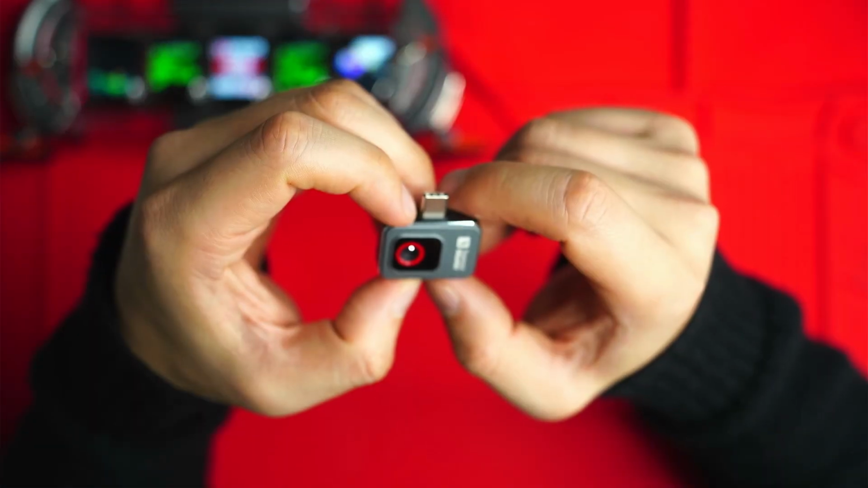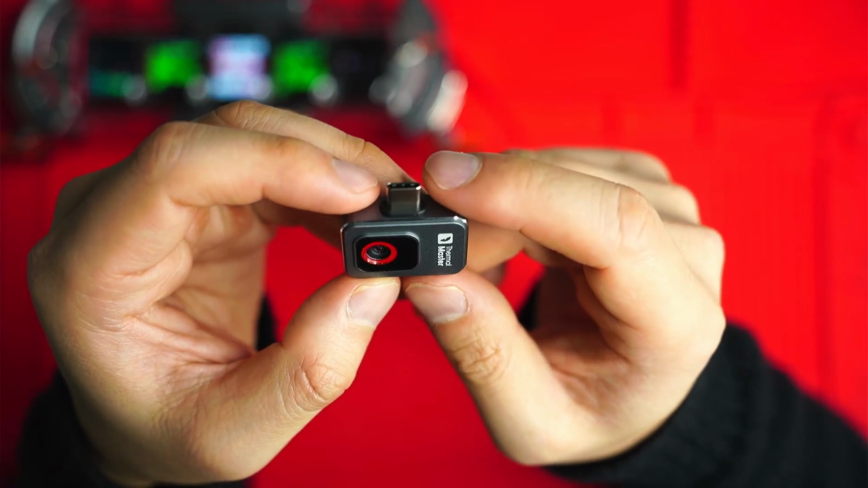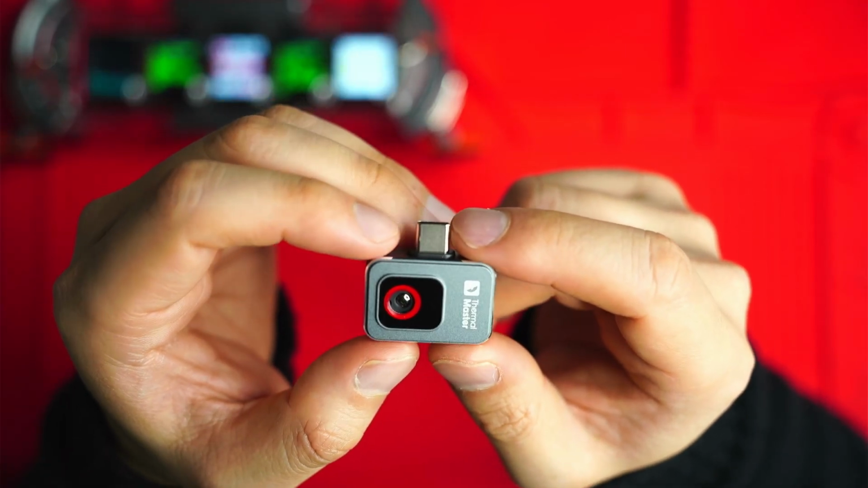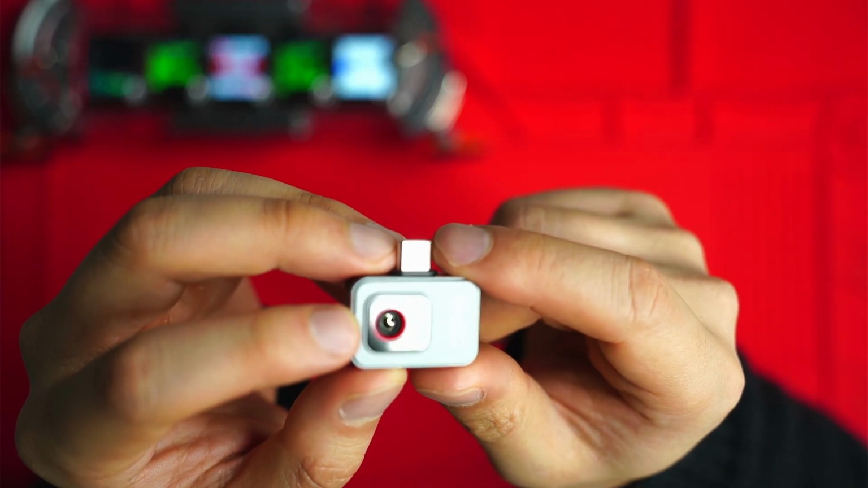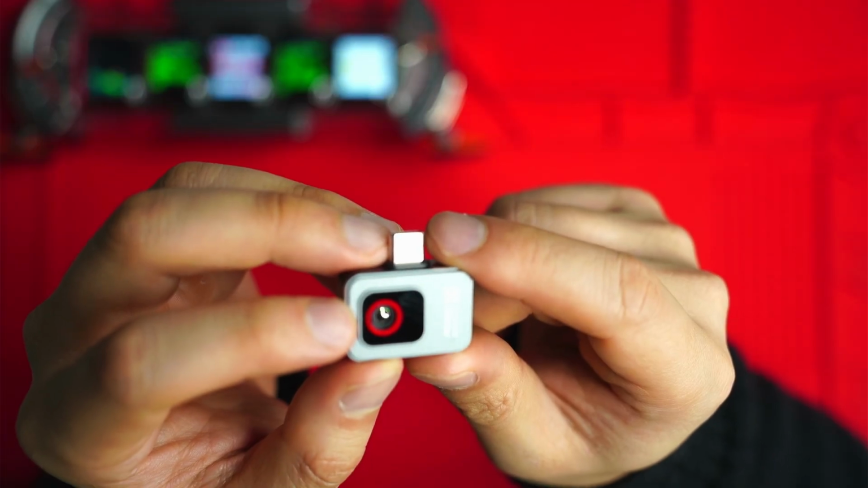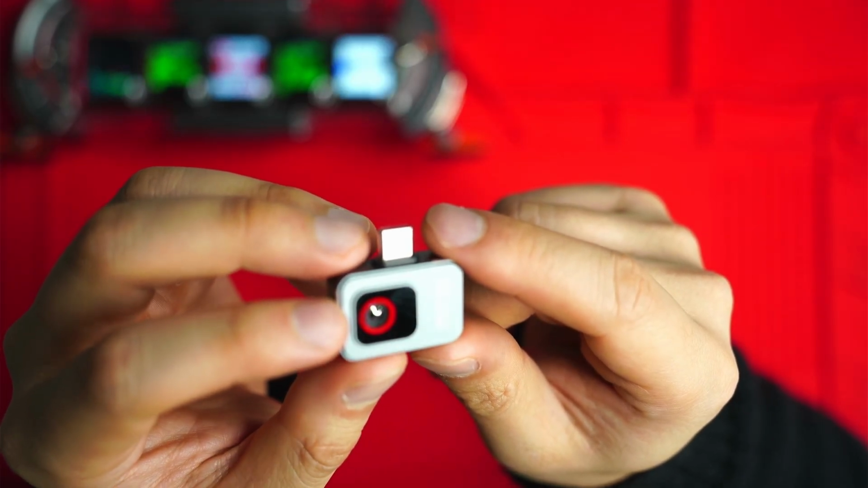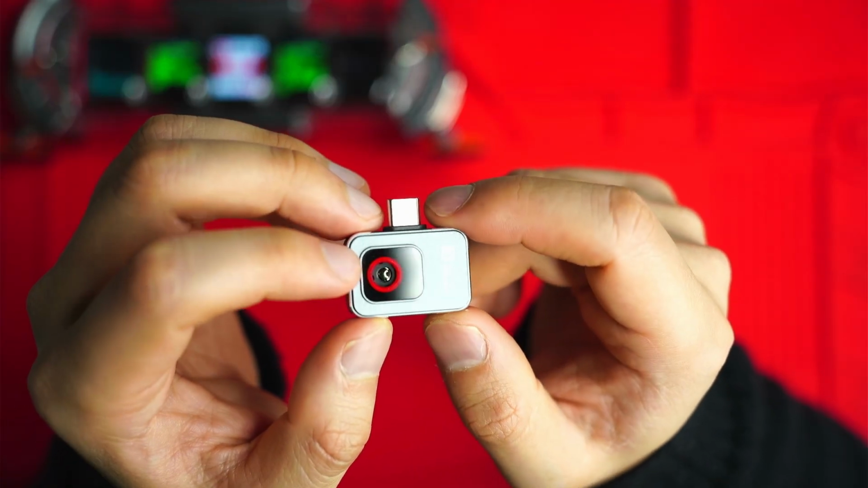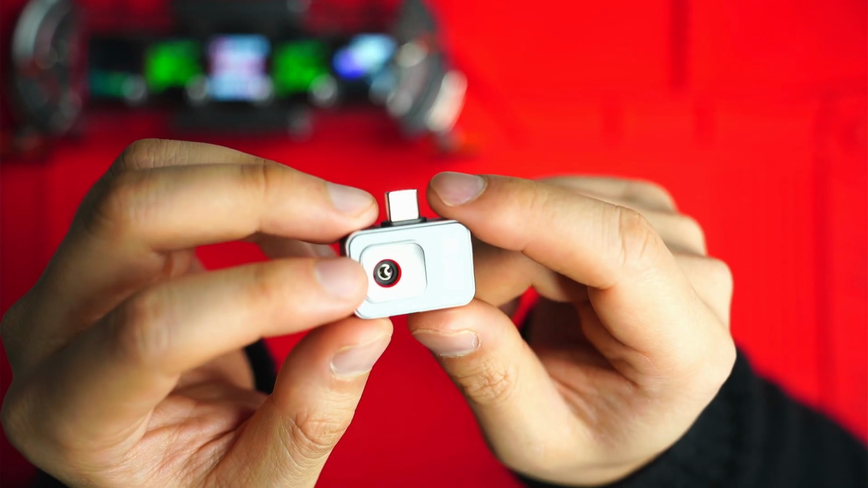Okay, so there's a few considerations you'll want to keep in mind if you're thinking of getting the ThermalMaster P2. The first one is that the lens is actually exposed, so you can see it here, through an opening in the glass. So you need to be pretty careful with dust and dirt getting inside. I did find that I could still get the corner of a cleaning cloth through there, but it is a little bit tricky.